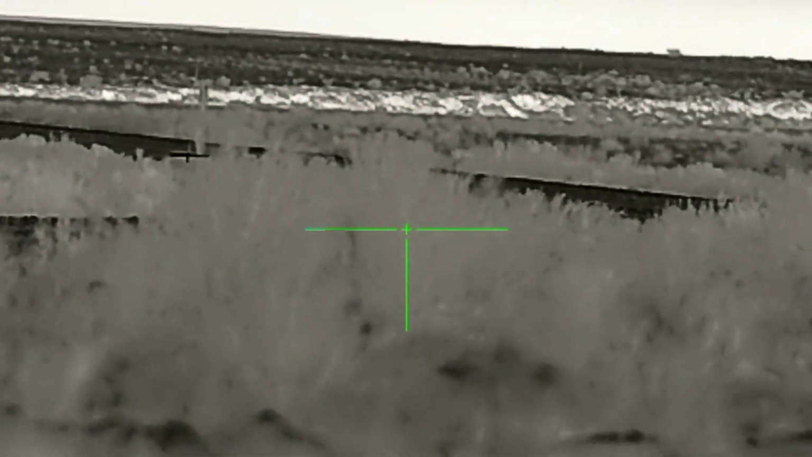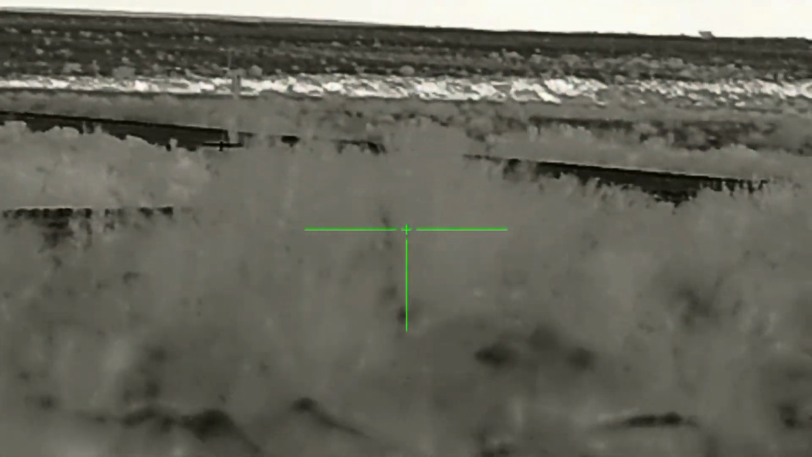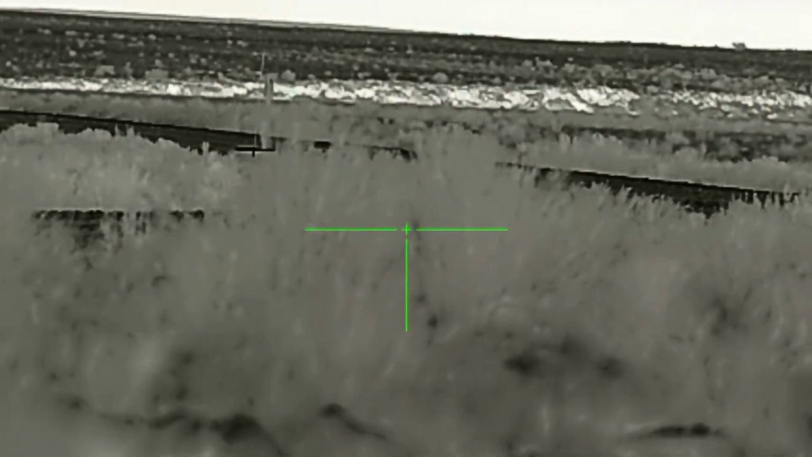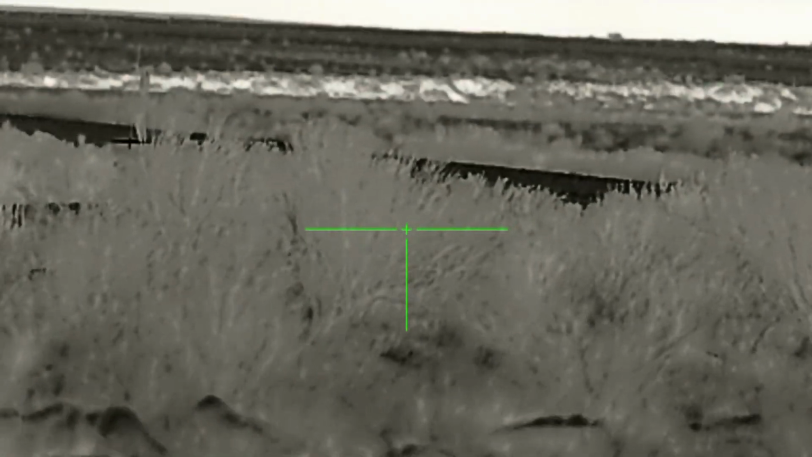We started the call, and within just a few minutes we had a coyote hard charging in. He was coming in from right to left, and I was just going to see how close he would get before I took a shot.